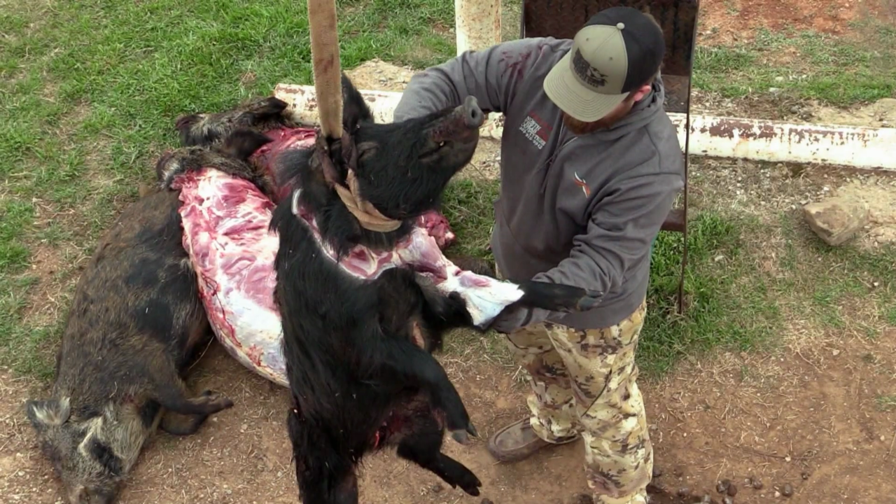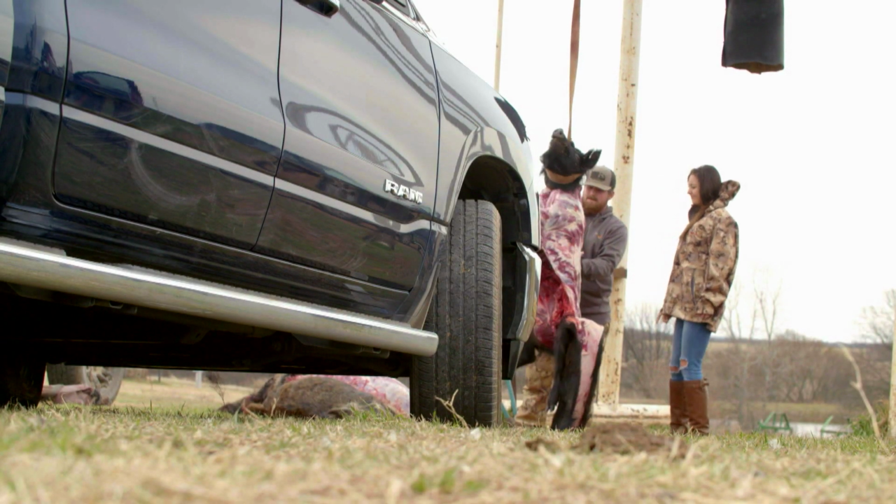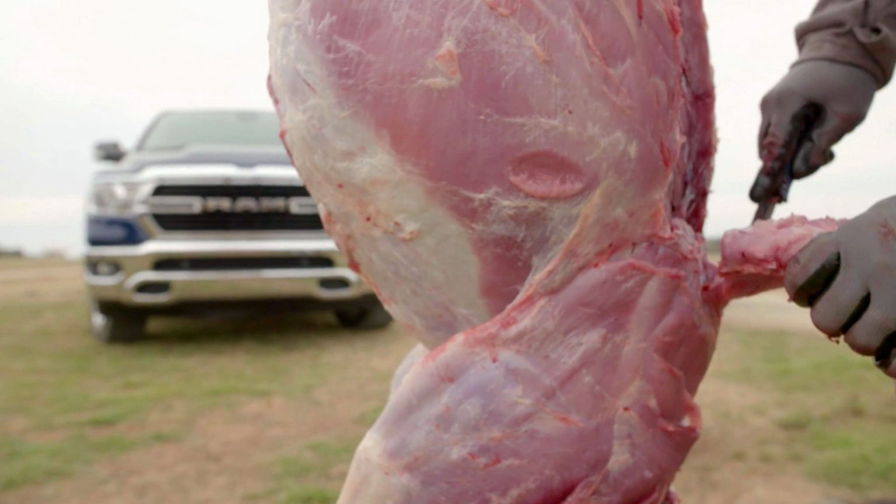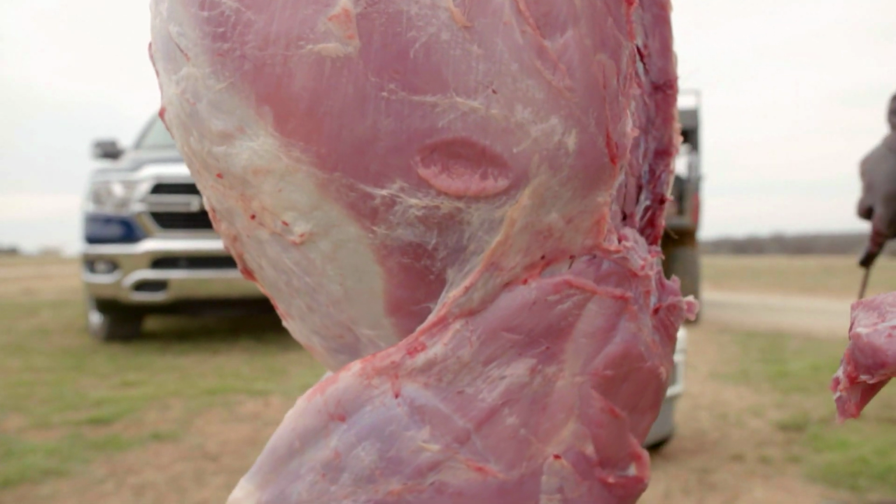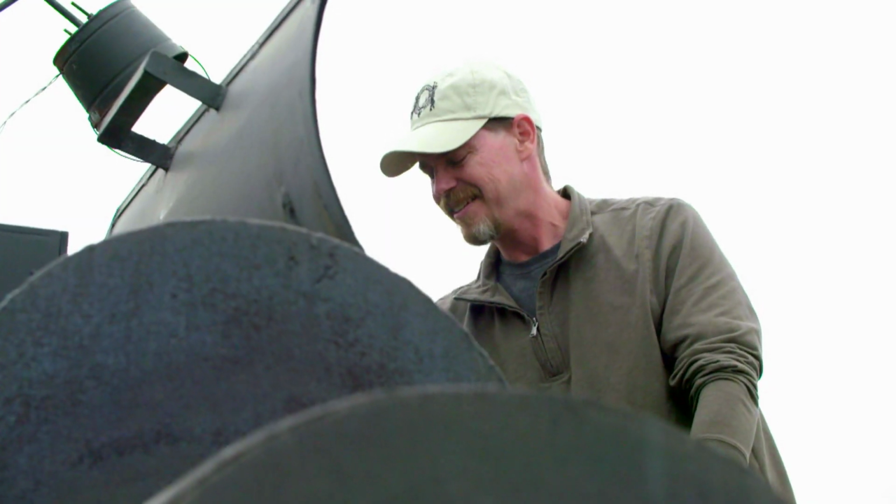And what was left behind was a mountain of pork, a great bounty of bacon, if you will. The farm-to-table movement is on the rise in the culinary industry, and likewise the market for feral pork is growing. Chris Hughes over at Broken Arrow Ranch, man, he came up here and he did a bunch of cooking for us.